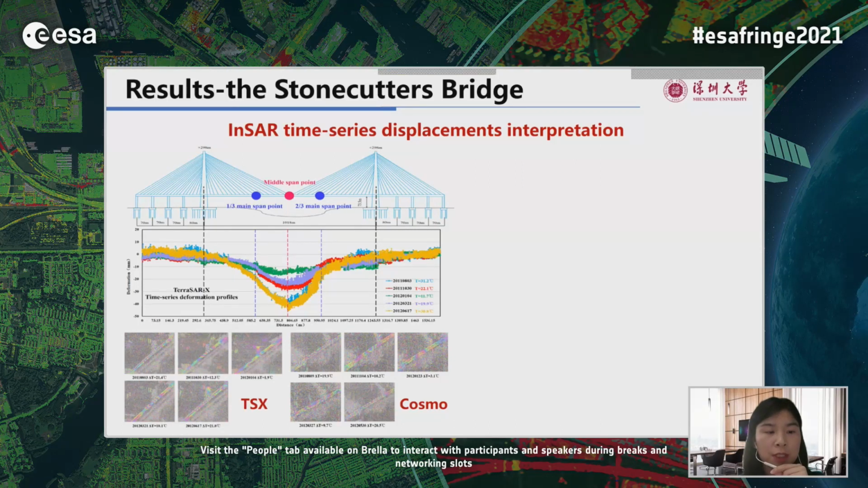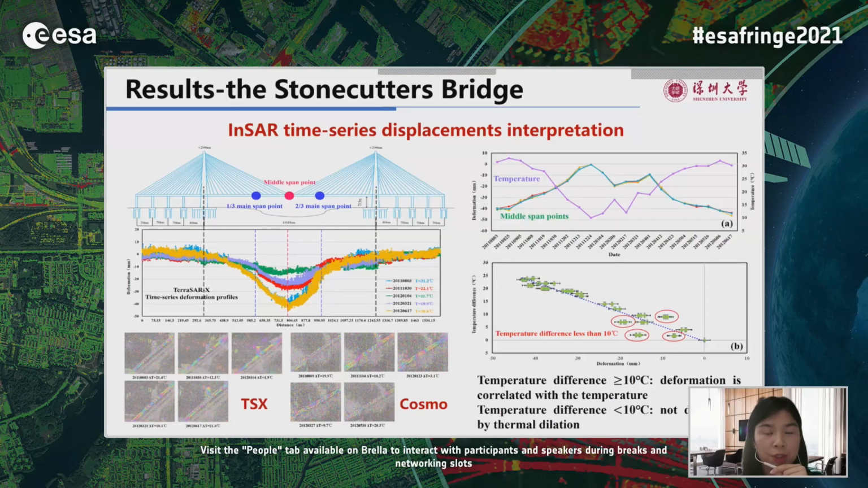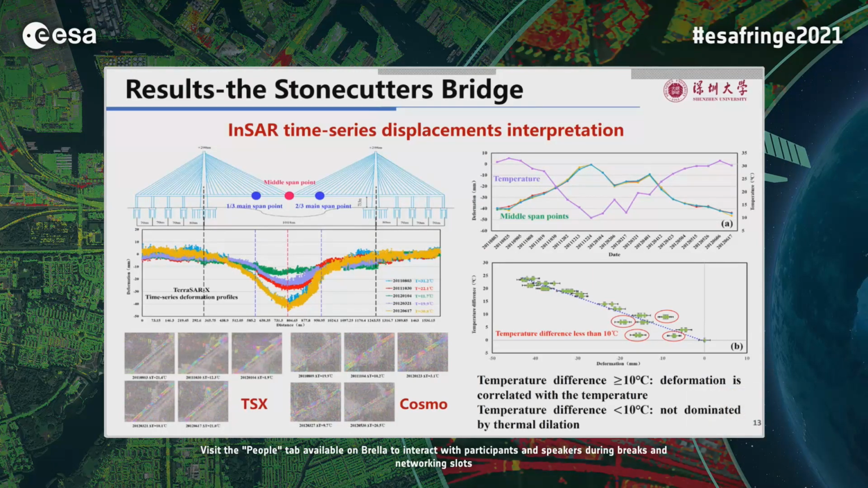The interferometry fringes also show correlations with the temperature. And according to the further quantitative modeling, although a linear correlation is found between the time series displacements and the temperature, the correlation coefficient is not so high.